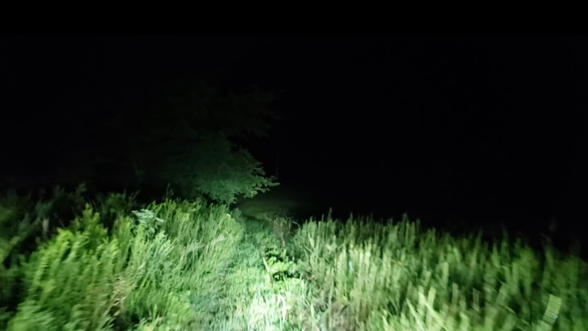I need to get out for some more trail riding. Can't have too much light.